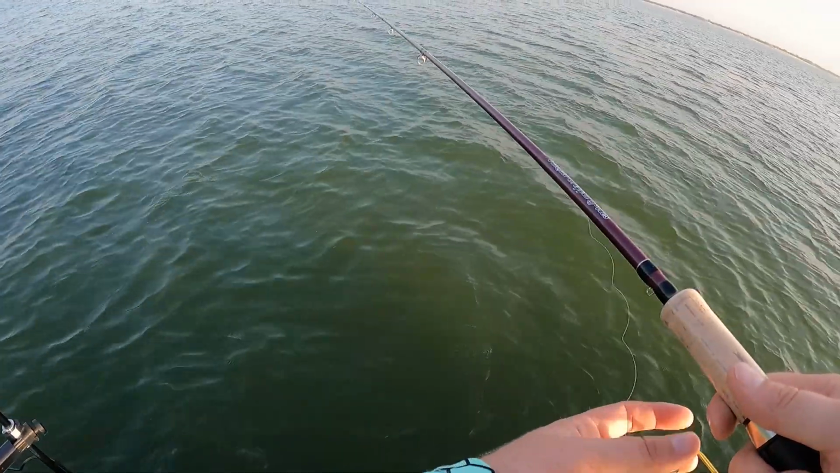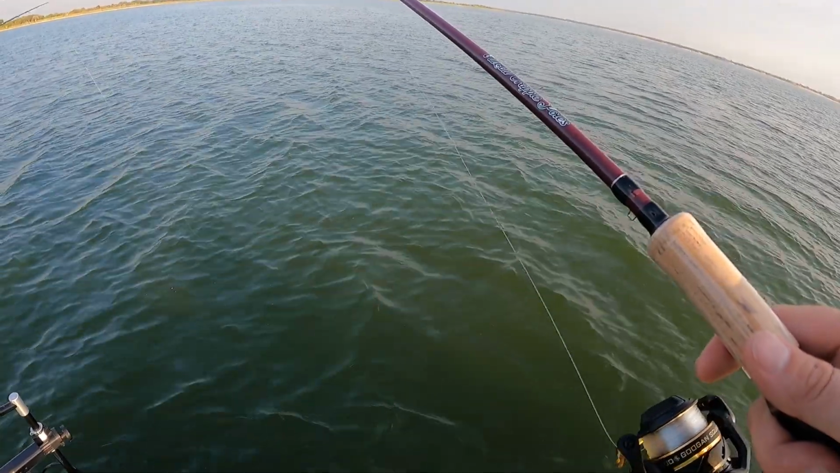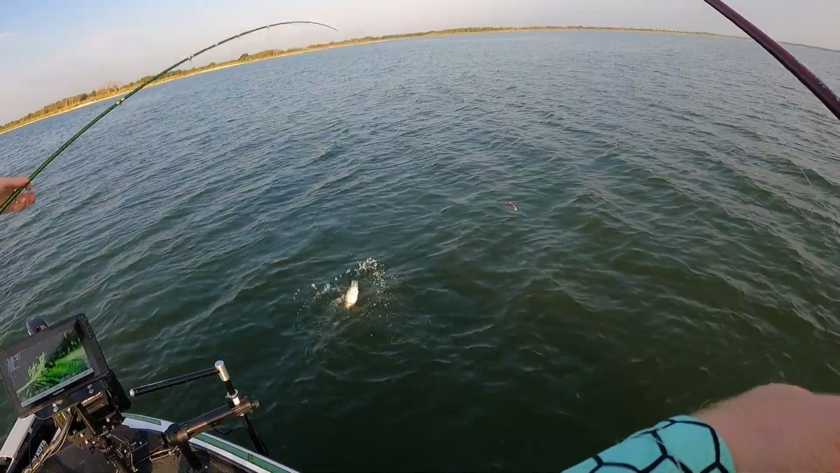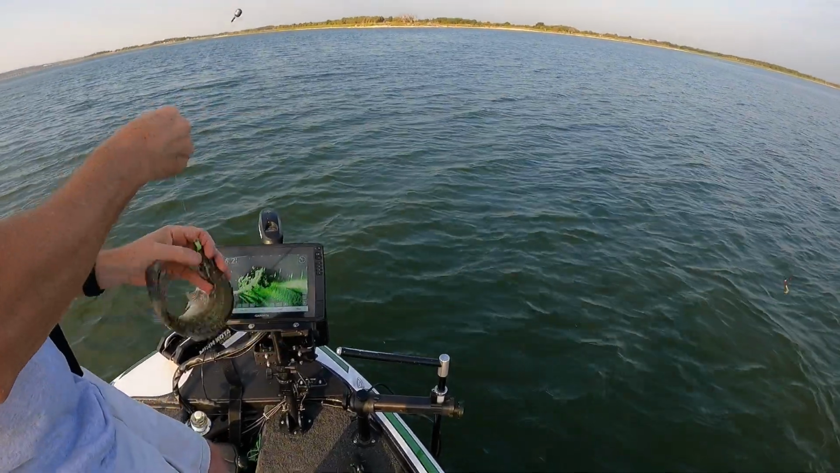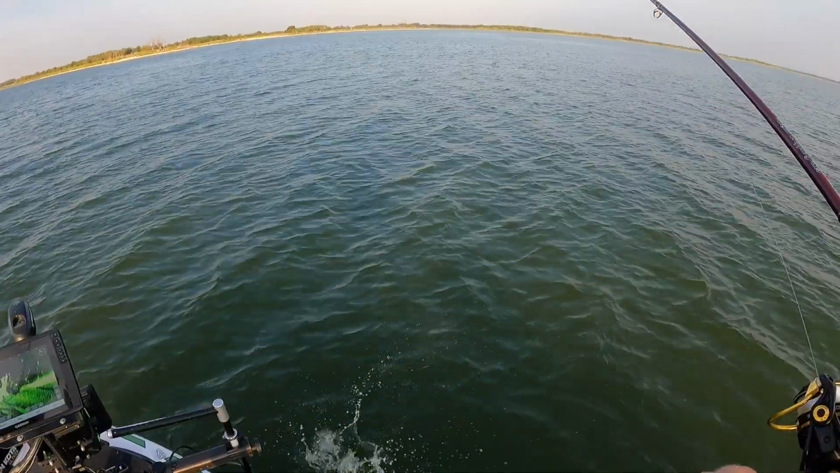I'm gonna land it right in there. Yep, right there. We'll come across that big old stick. There you go. Same spot. A little jig action, huh? Yeah, a little jig action, a little teeter-totter. I think they like the hand tied more than they like mine today, sir. Look at that thing. She almost launched it.